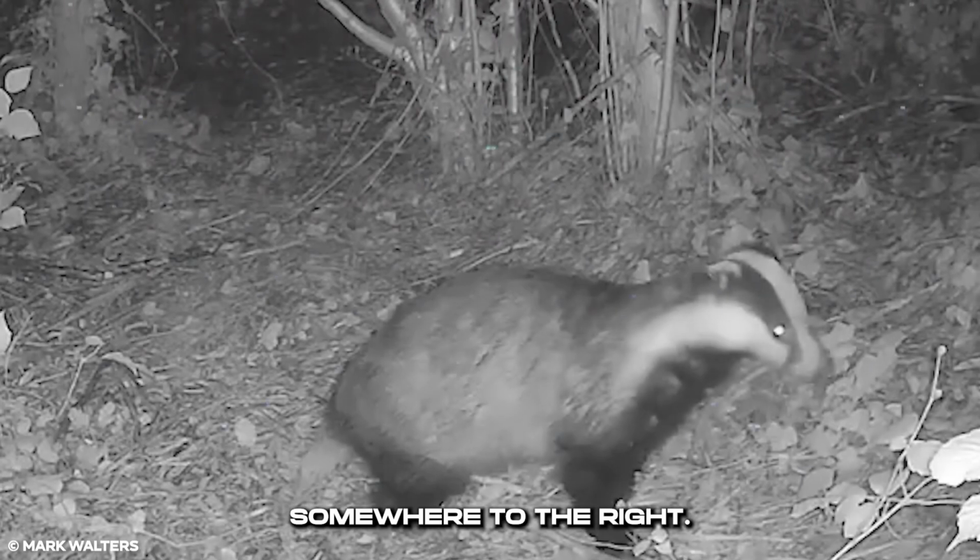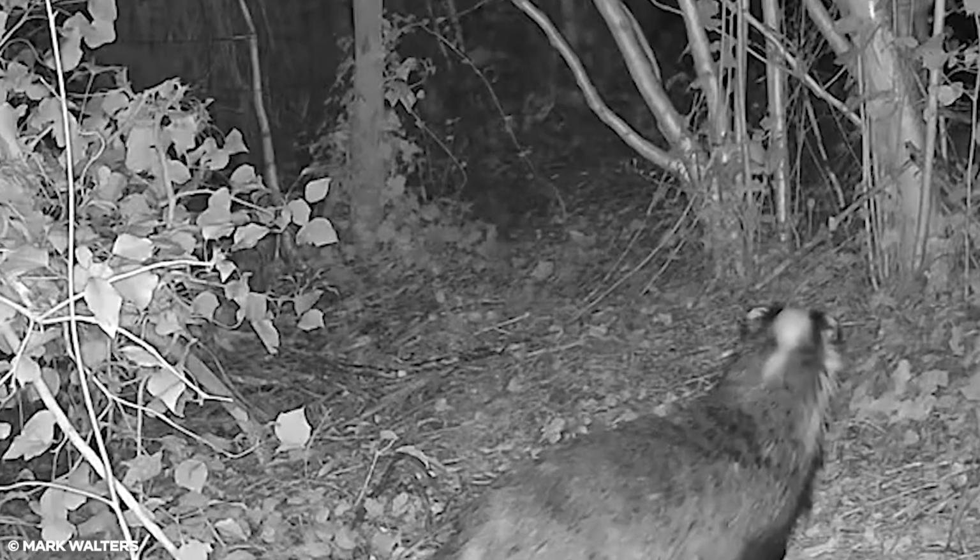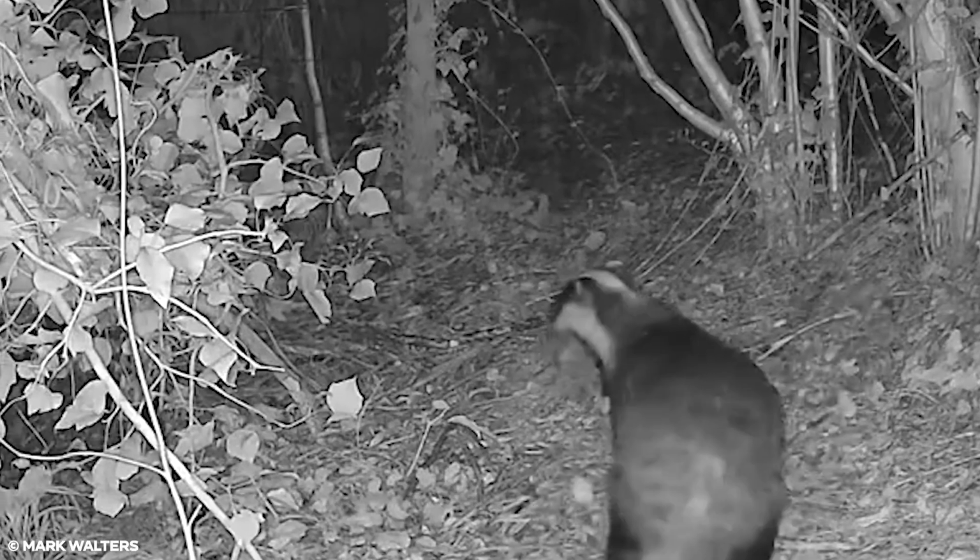Finally, it faces somewhere to the right. It still doesn't look like it would be leaving the clearing. The most it does is edge out of the clearing, sticking its head into the shrub, but it won't leave.